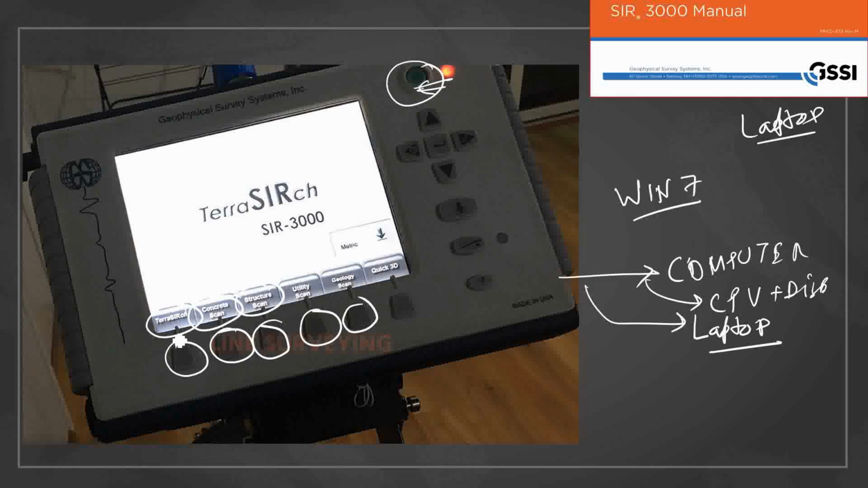At this point, you have several modes, and you can choose any mode depending on your aim. But I suggest you choose the Terra Search mode. Concrete scan, structure scan, and utility scan are predefined modes, which means the parameters are already set up.